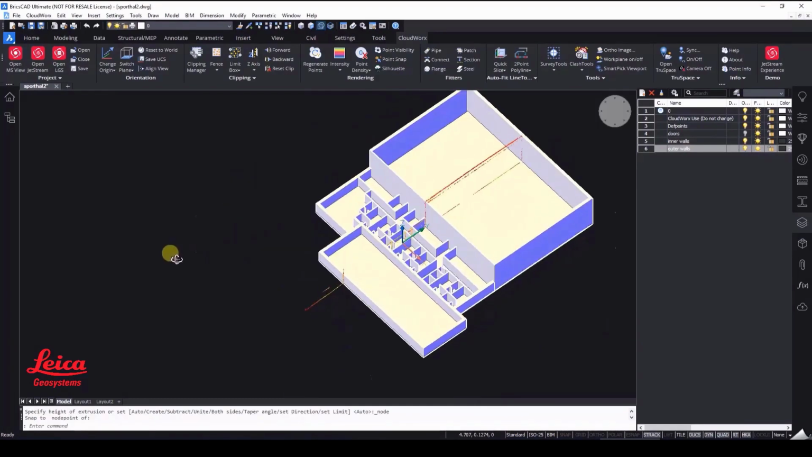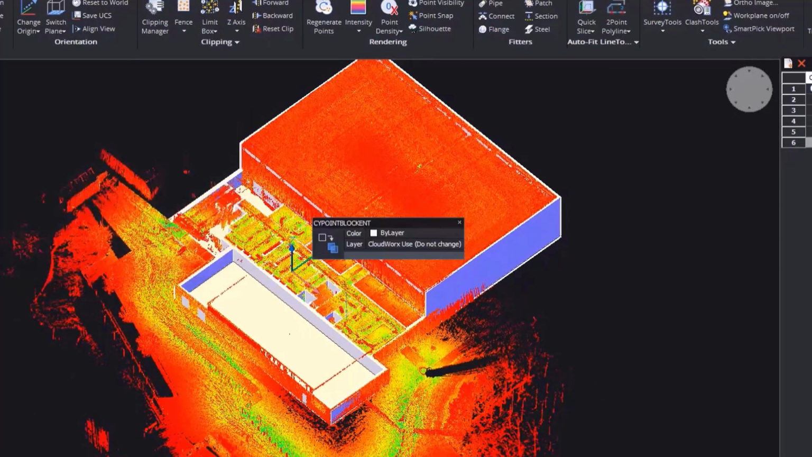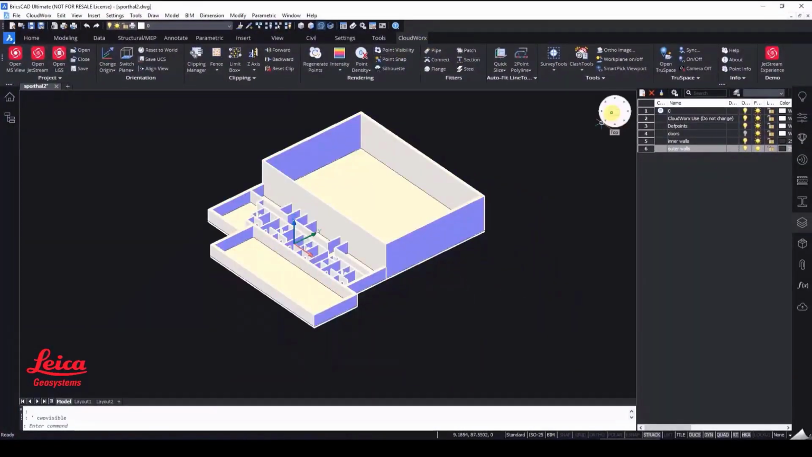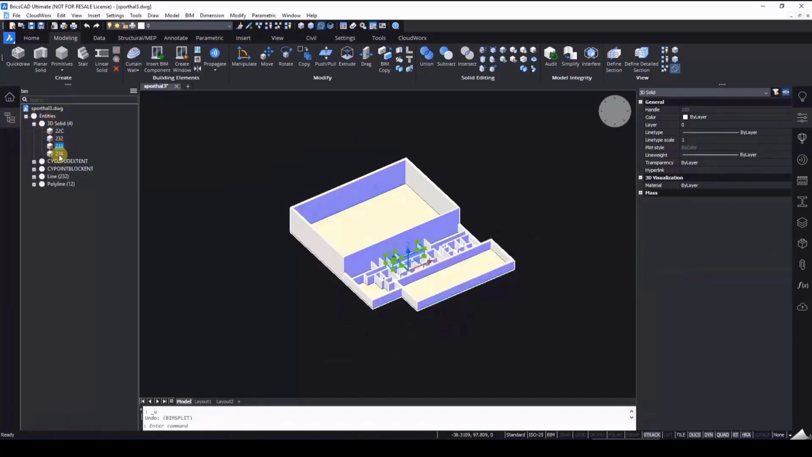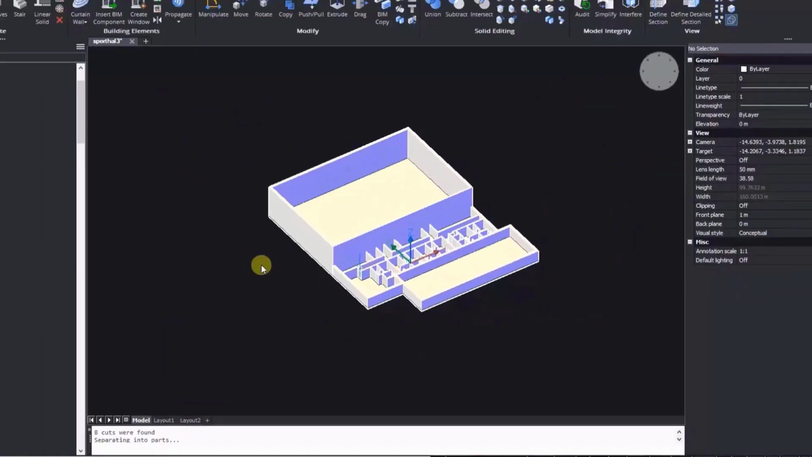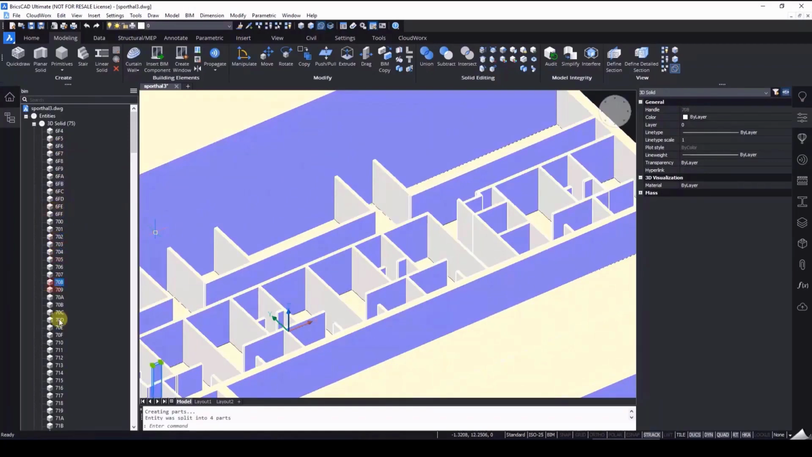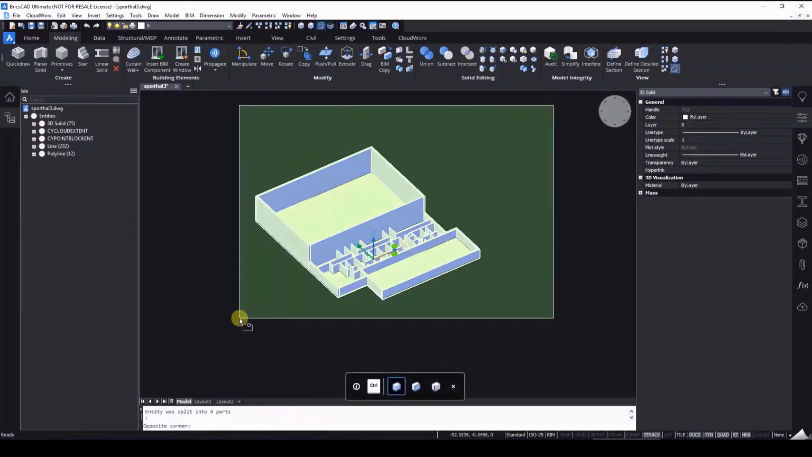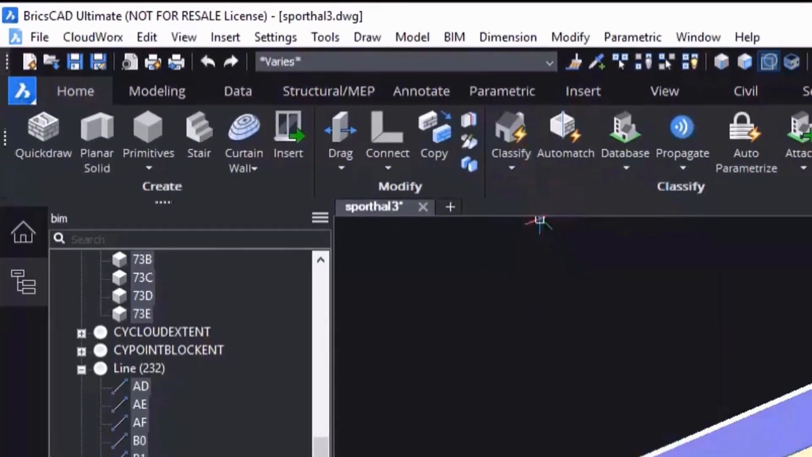Now that the model with 3D solids has taken shape, you can use the clipping manager to get rid of the vertical slice and start to make use of BricsCAD BIM's AI tools to smartify the model. Switching off the point cloud, you can use the Entity Viewer to see the 3D elements created from the CloudWorx point cloud. These 3D solids can be selected and split to represent the individual walls within the building, and then you can use the BIMify tool to automatically classify these into rooms or spaces, along with floor area counts.